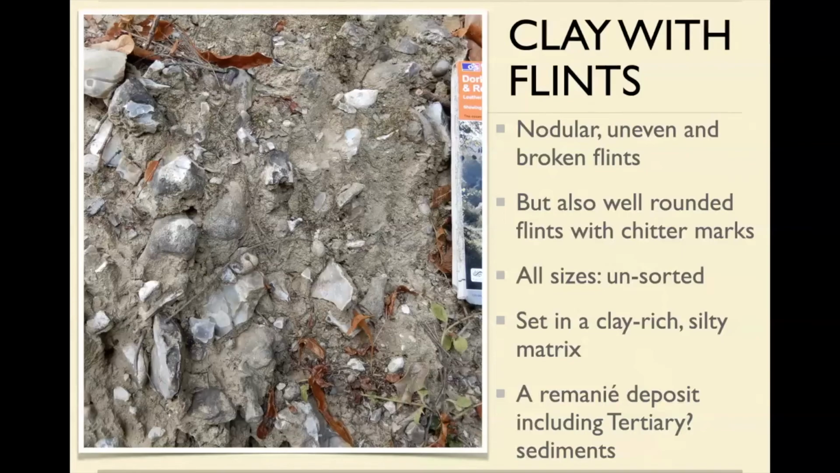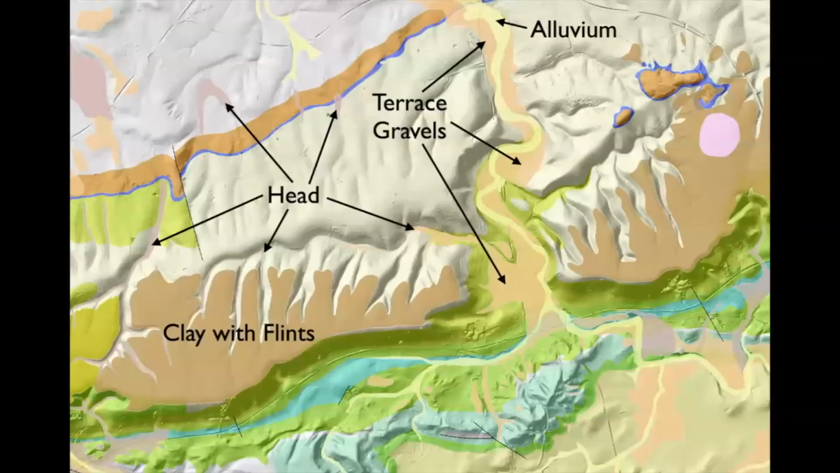It's the only way to do it. Possibly one of the most interesting deposits in the area, and it's a flipping nuisance when you're walking over it. So that's the clay with flints. Now we'll look at the head.